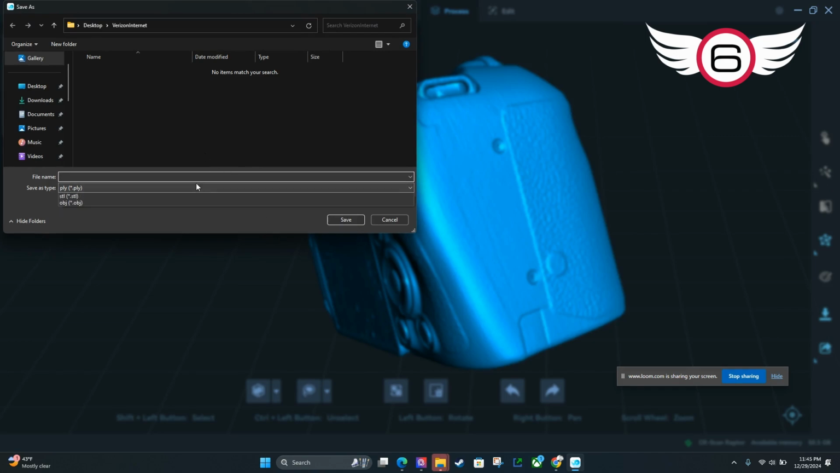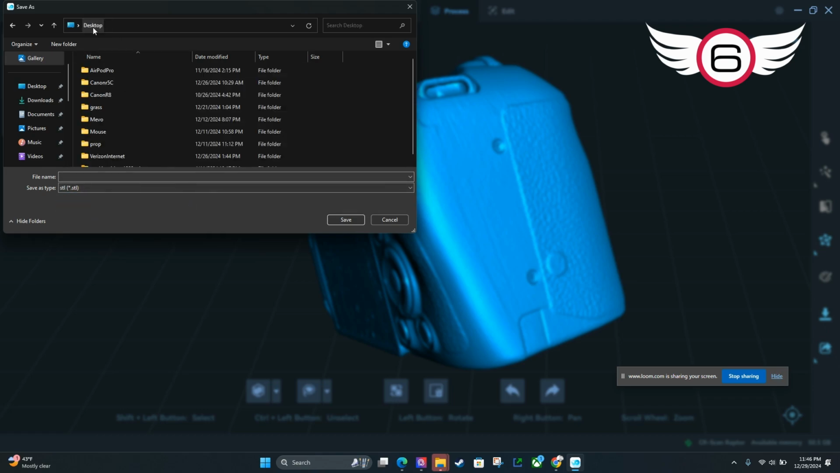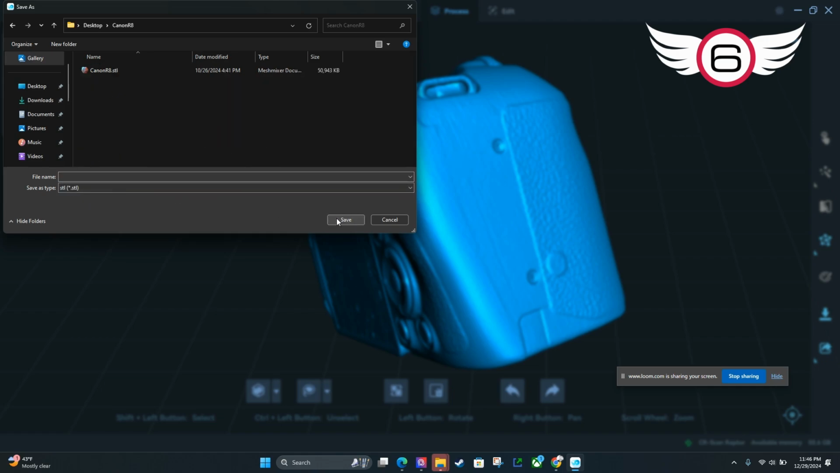And then for this kind of a model, you can do a poly, an STL, or an OBJ. I'm going to just export this as an STL for now. I'm going to call it Canon R8. And I'm just going to hit save. Well, I already have a folder called Canon R8, so I'll just call it Canon R8 2. All right, and then I'm going to save it.